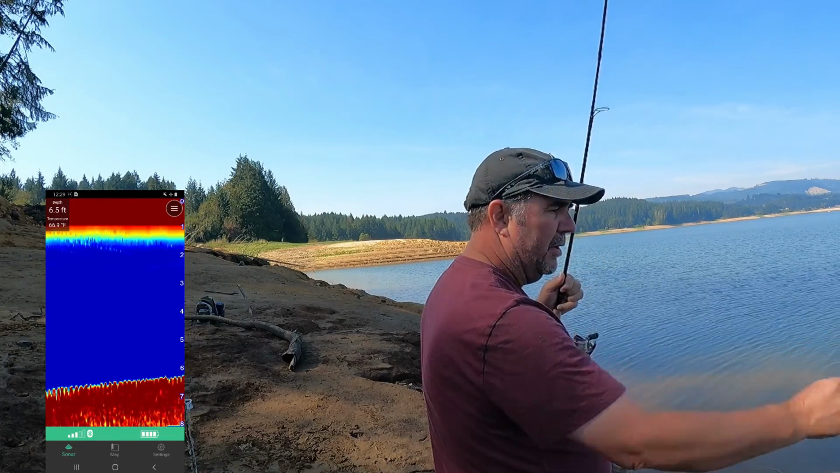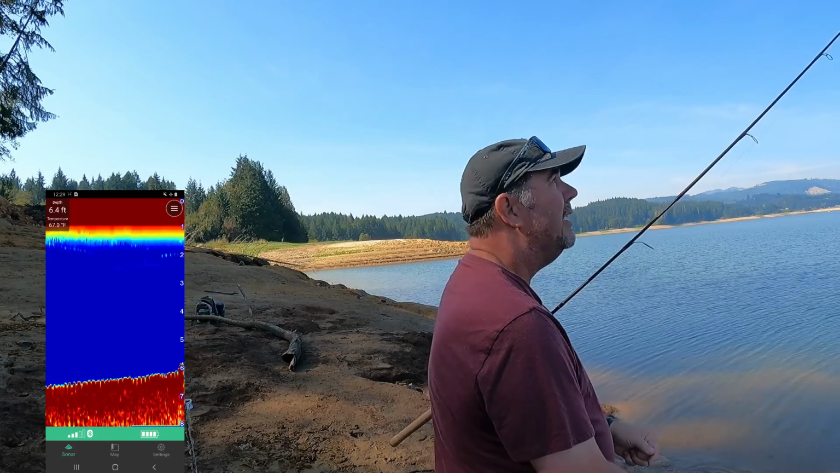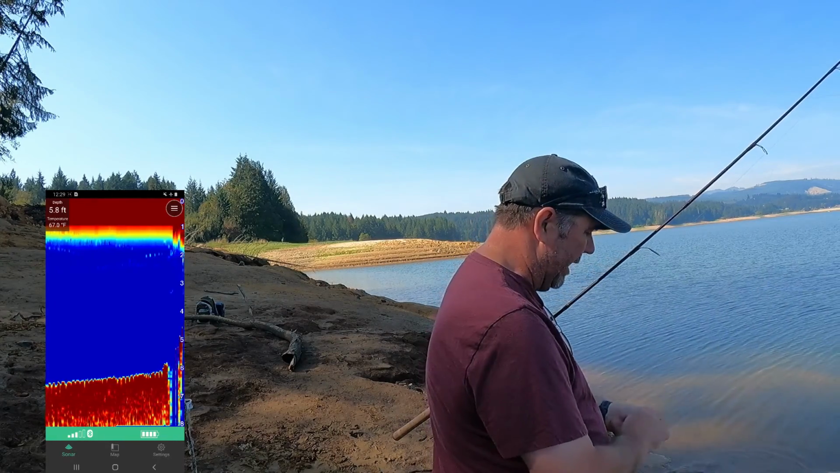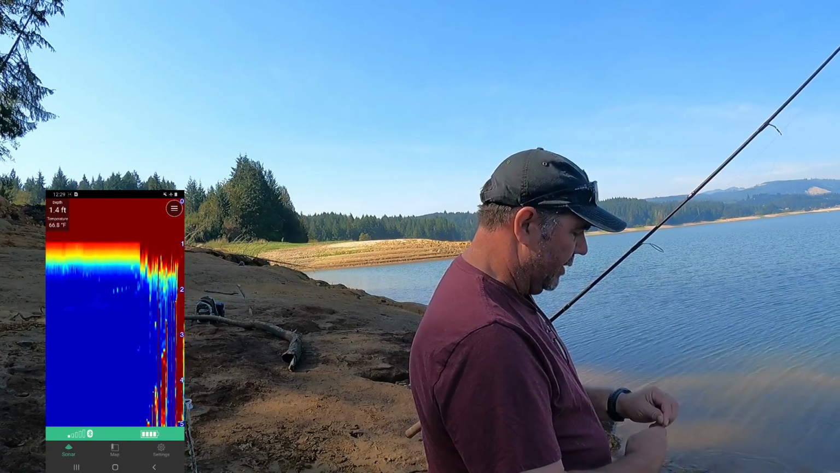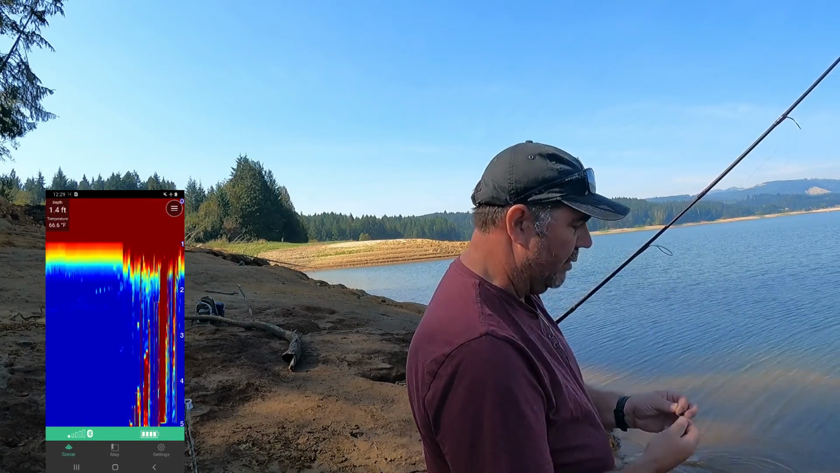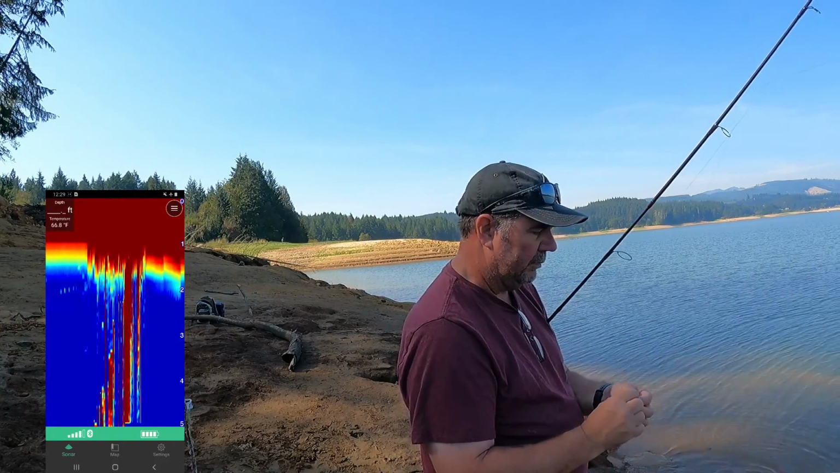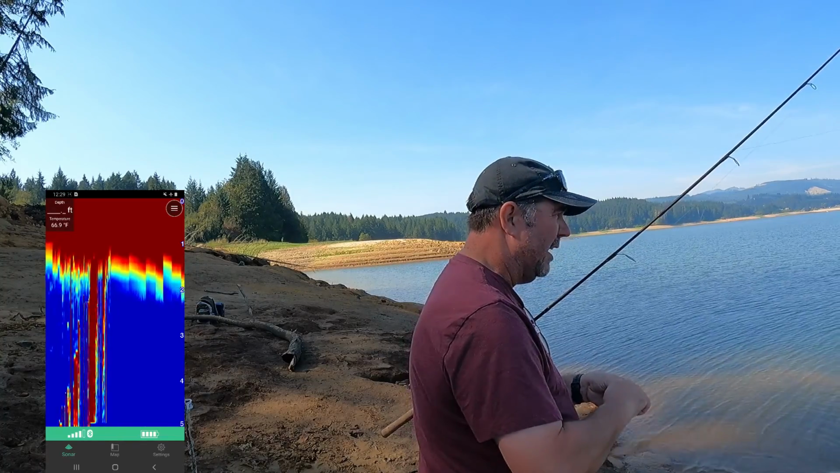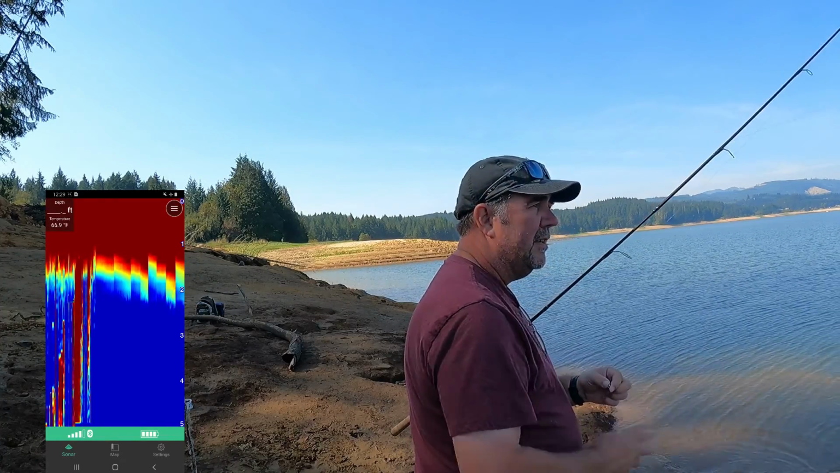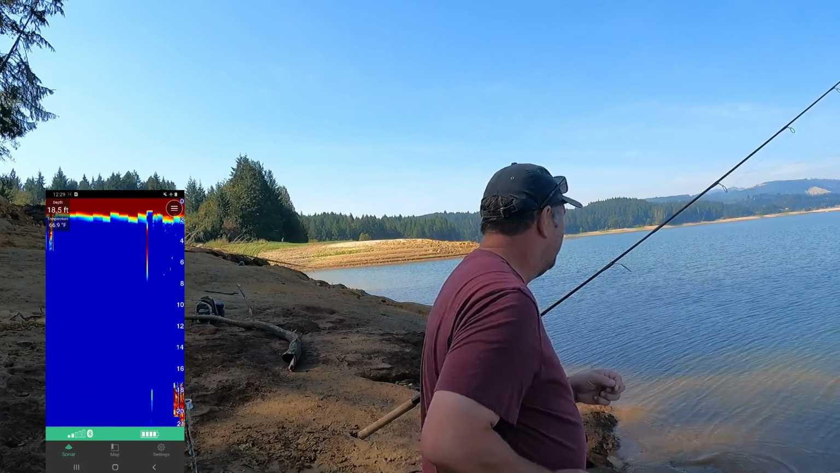Since I'm fishing deeper, I think it's having a little bit more of a difficult time getting the bait down because there's no weight on it. So I'm going to put a split shot a couple of feet above the bait. I'm fishing with this 6-pound test, pretty lightweight stuff.